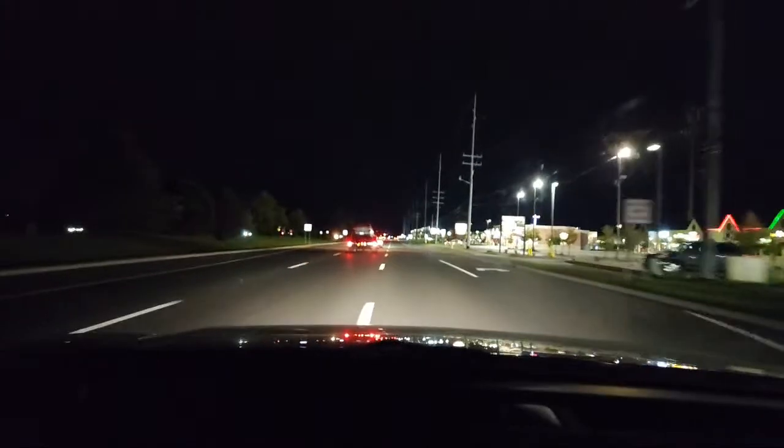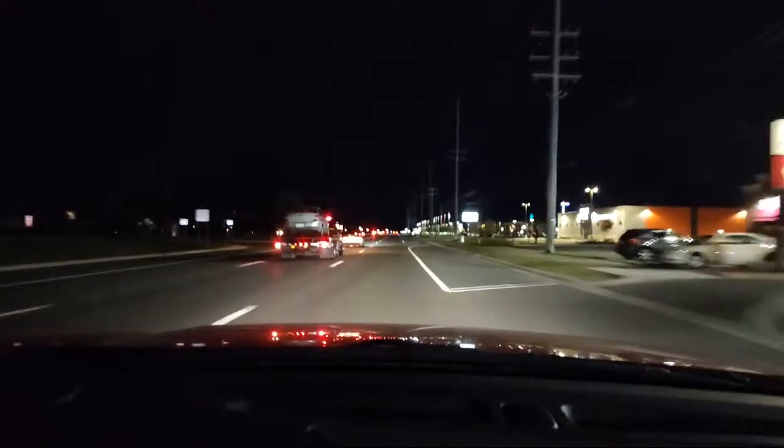When you look over your shoulder, you're checking your blind spot. Make another lane change. And then on some drives, I have students just make multiple lane changes over and over and over, so you learn how.